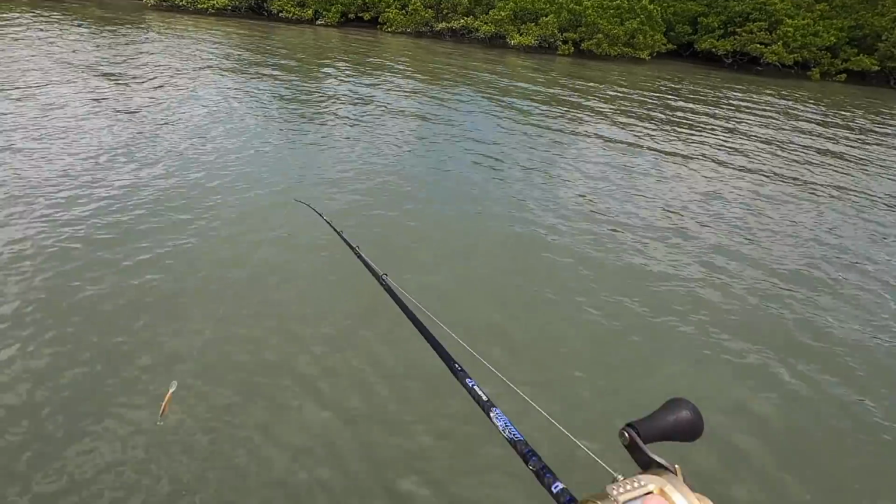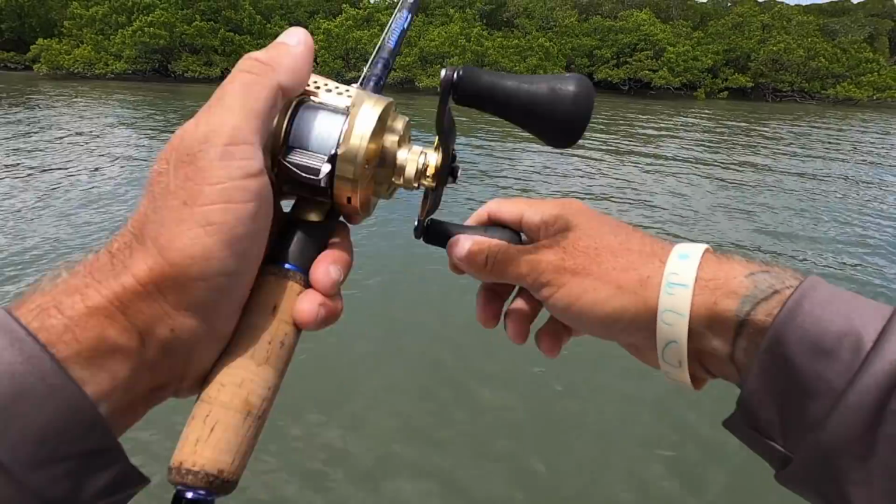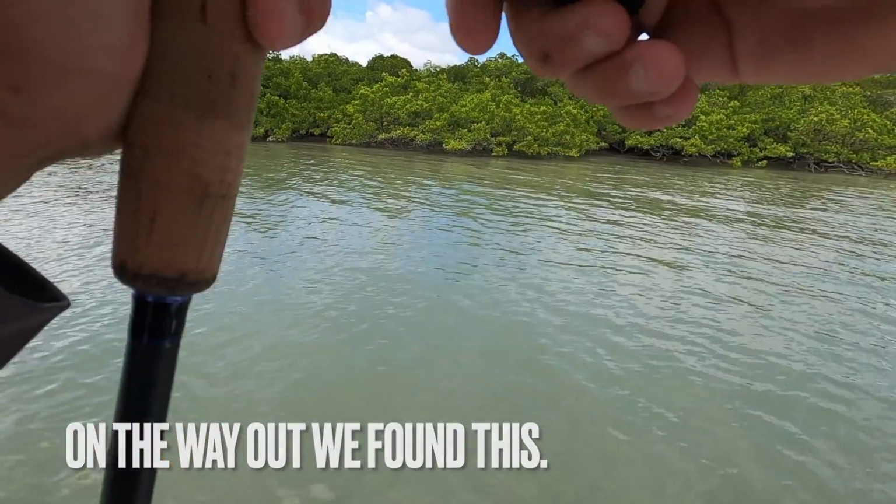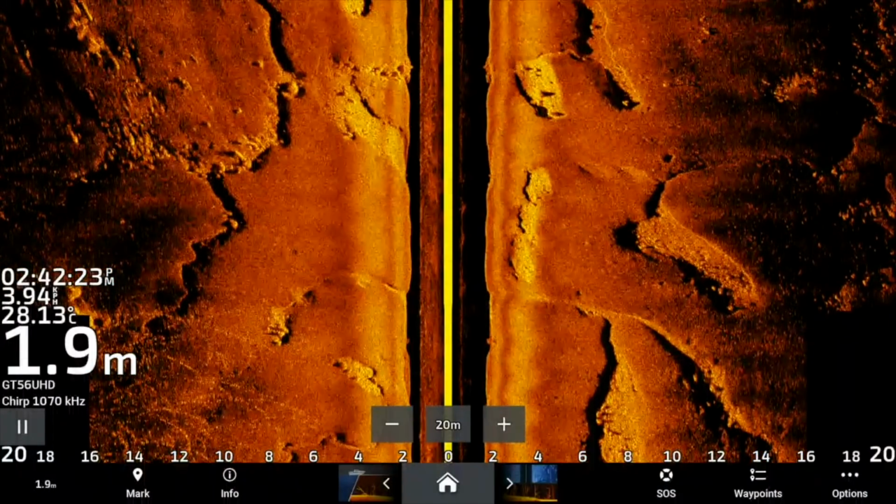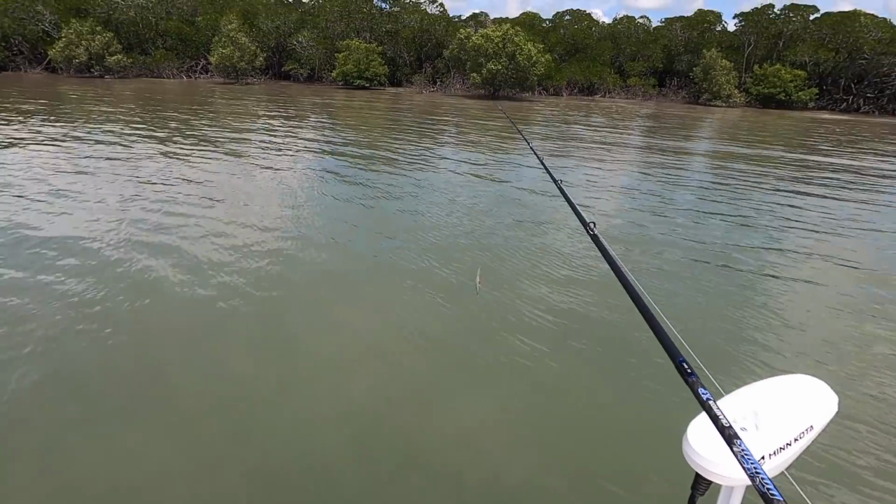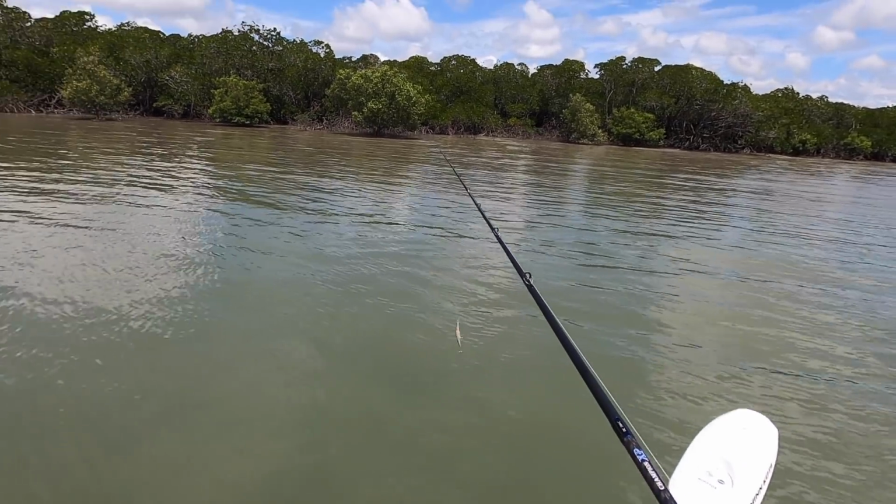Alright, let's hit this edge. It's very shallow in there. Just fish with a real high rod tip. It's just mud you're digging through, all them little mangrove spikes.